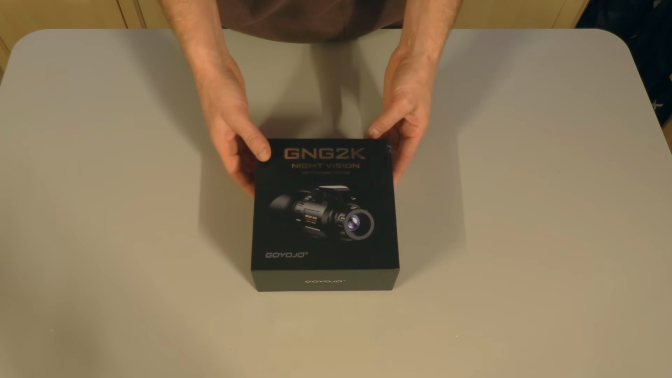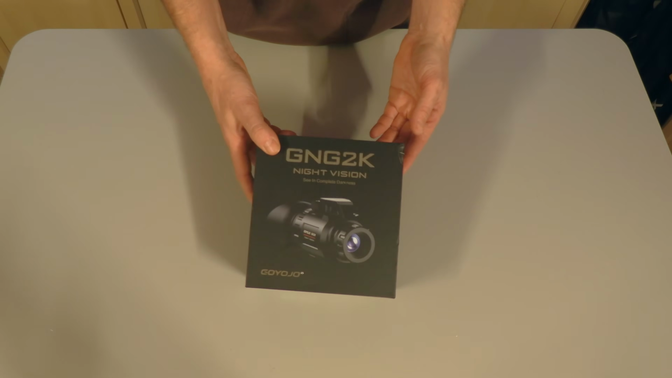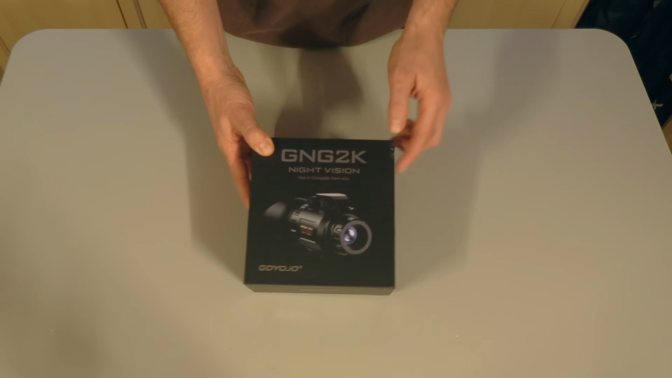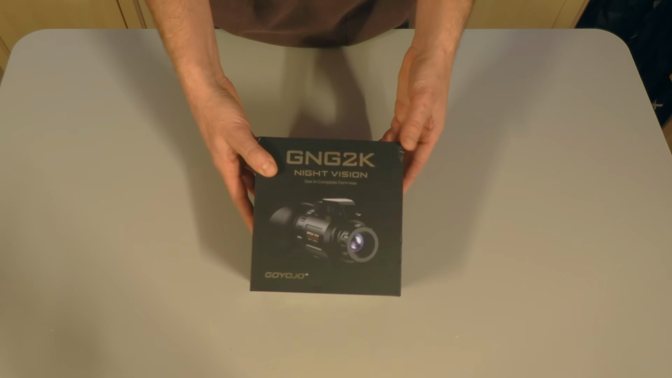Right off the bat, we do have some shipping damage because this was shipped just with bubble wrap around it and not within an extra box. I don't personally care because I usually throw the boxes away for my gadgets like this, but not having it within another box was kind of unfortunate if people enjoy keeping their original boxes. This one got a little chewed up in the mail.